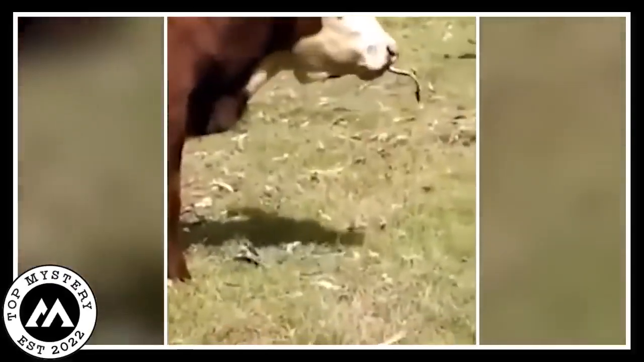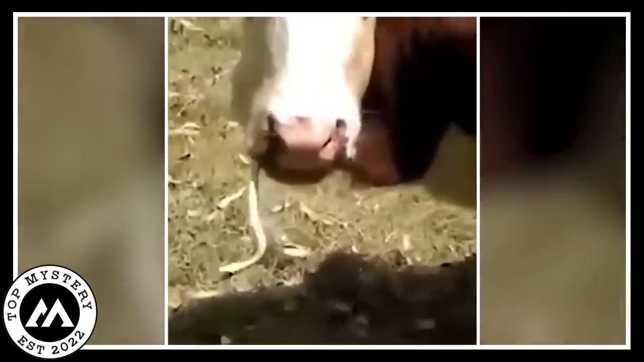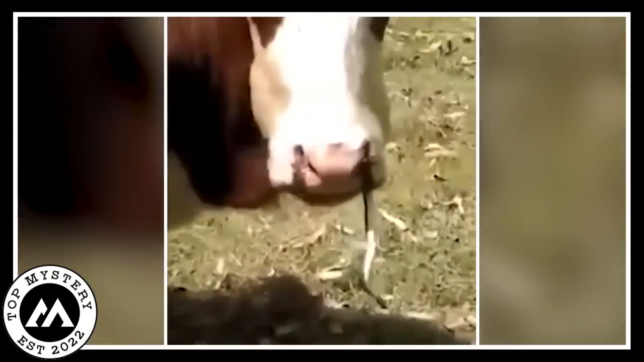It's like a nature show gone crazy. You'd think the cow might freak out, but nope, it's just happily munching away. The whole thing's so weird, you can't help but watch and wonder, what on earth did I just witness? Just a day in the life of a cow having a snake snack, and an owner left wondering if her cow missed the memo on what's normal to eat.